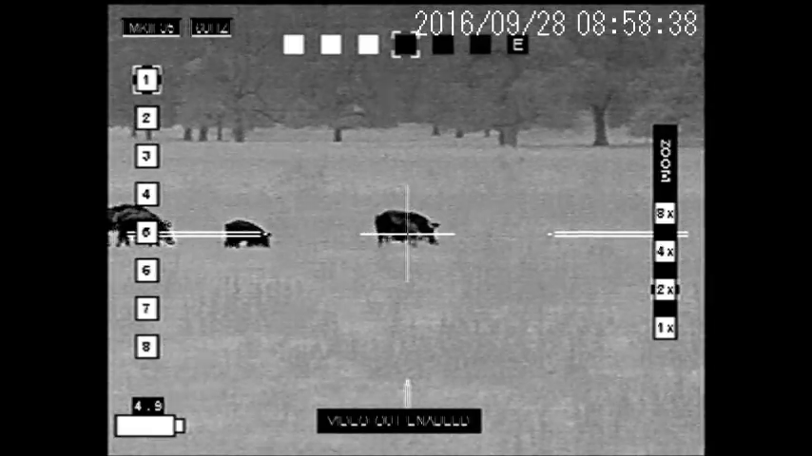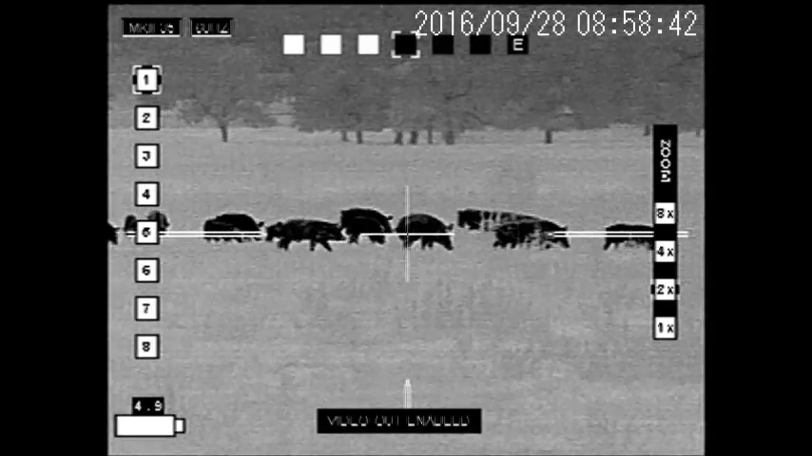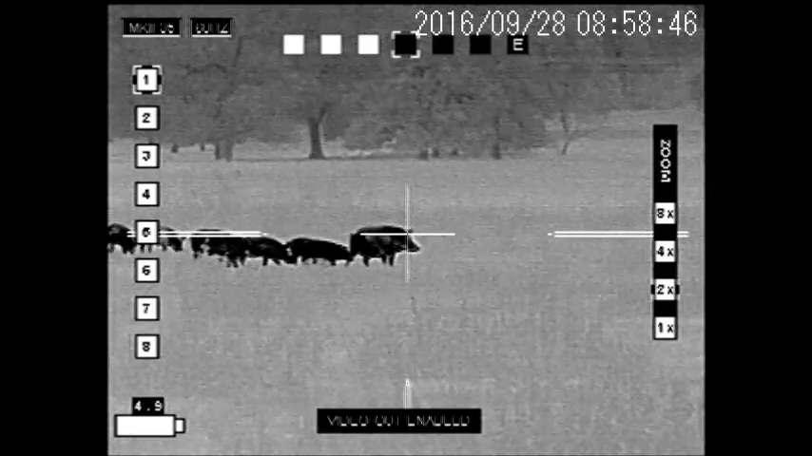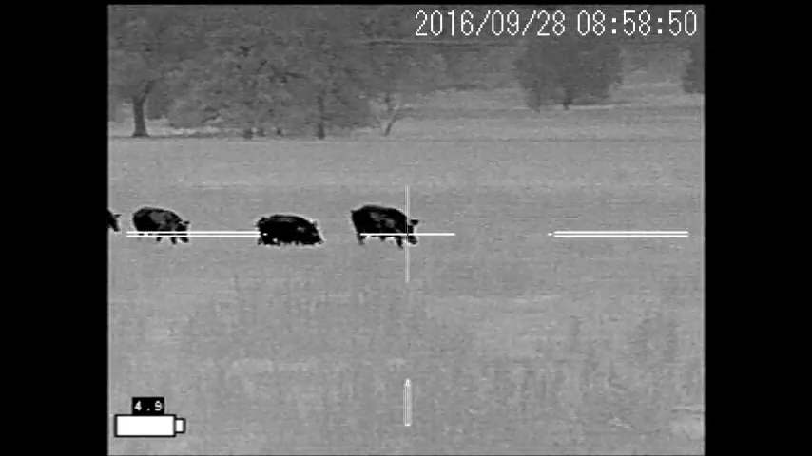Once she goes down, the rest of the pigs don't know what to do, and we're shooting suppressed AR-15s, so they don't really have an idea of where we're shooting from. So they kind of just run around all crazy, and we try and get as many as we can. Let's see what happens.